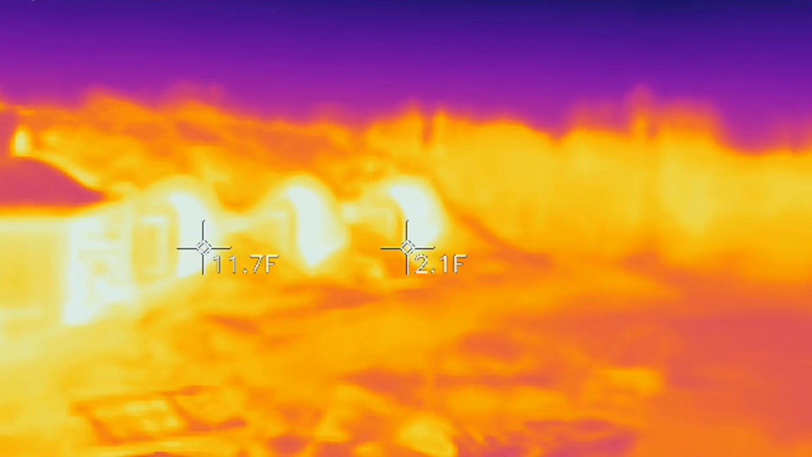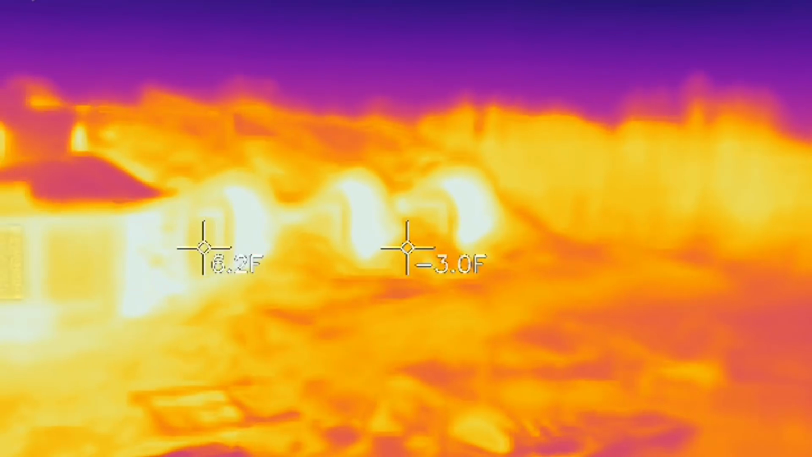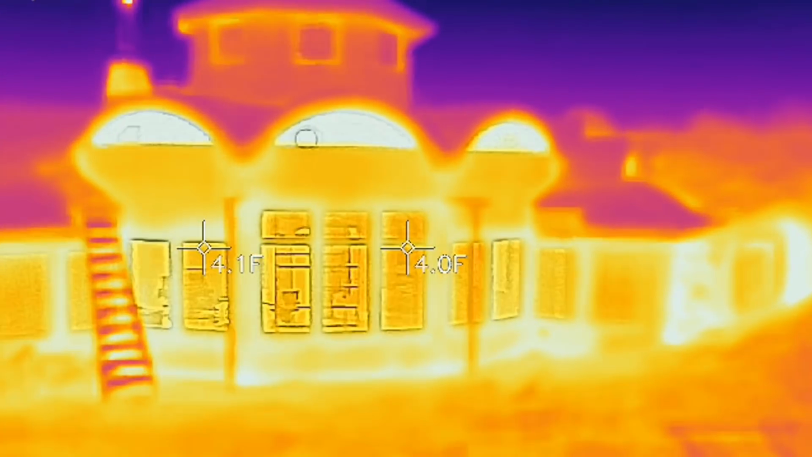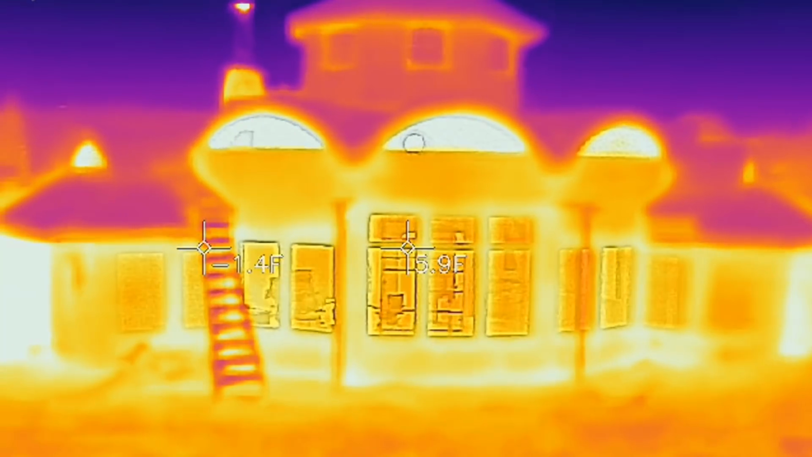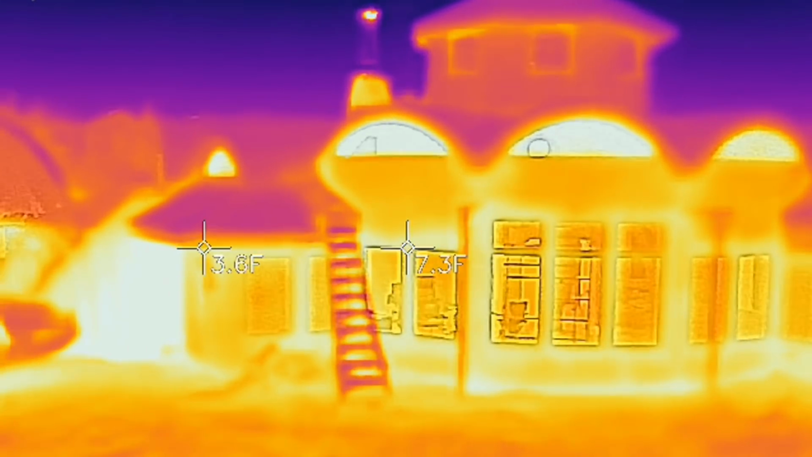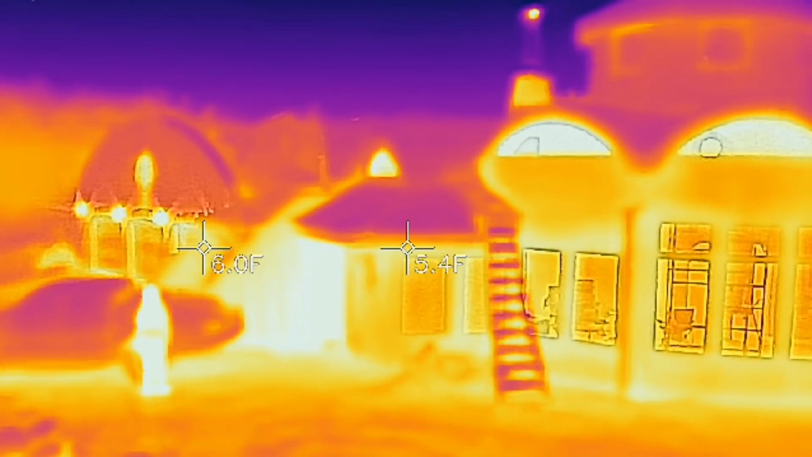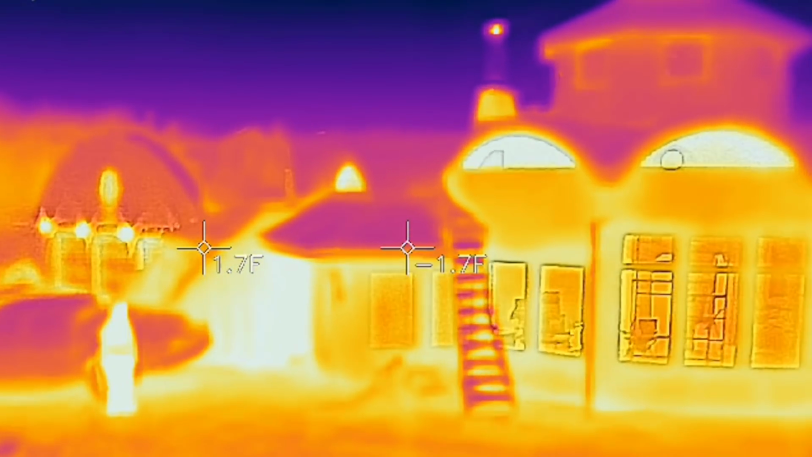On the other hand, the walls, especially the massive retaining wall and those heavy masonry walls, are still very warm from the sun. You can also see that David is warm there, but the truck that hasn't been started yet is still cold.